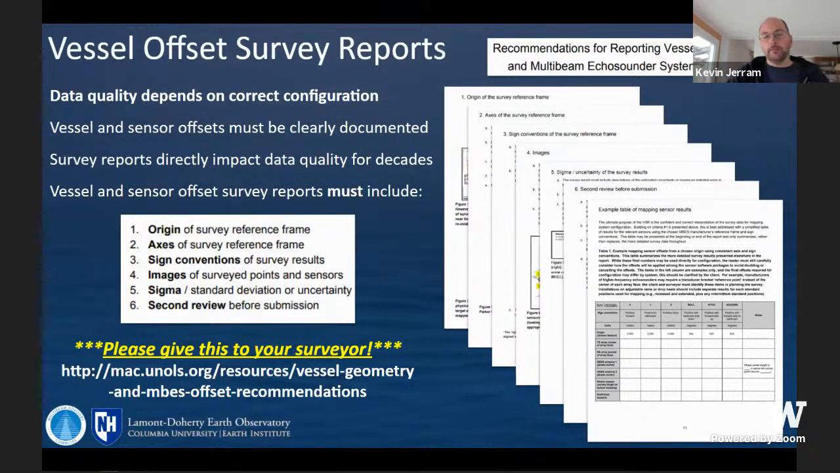So we provide recommendations for surveyors. It's just a relatively simple set of guidelines. You can hand this document to your surveyor, at least start a discussion with them about what your ship really needs out of that report. And of course, we're available with our help desk. We'd love to talk about any vessel survey stuff you have coming up, or vessel geometry review. Make sure things are making sense. Do a little sanity check there.